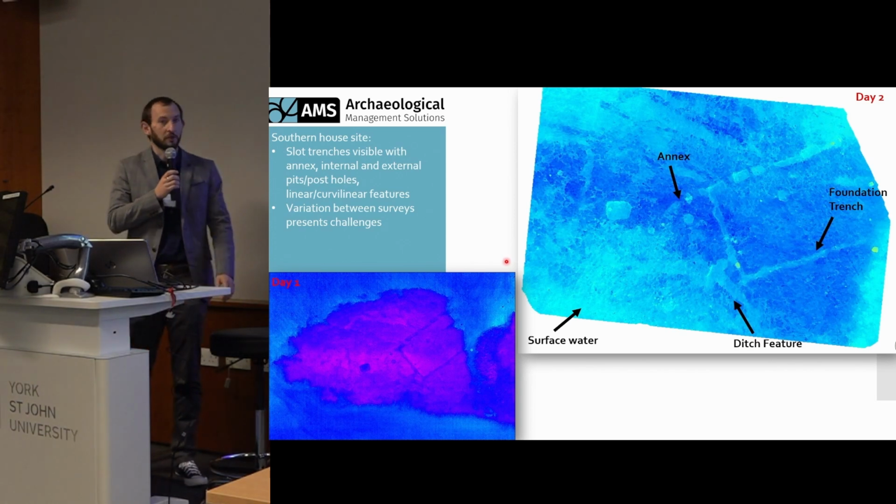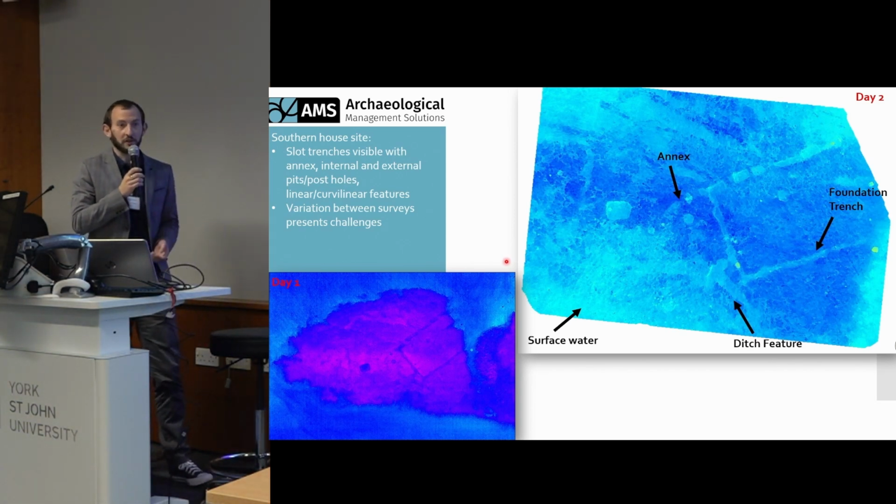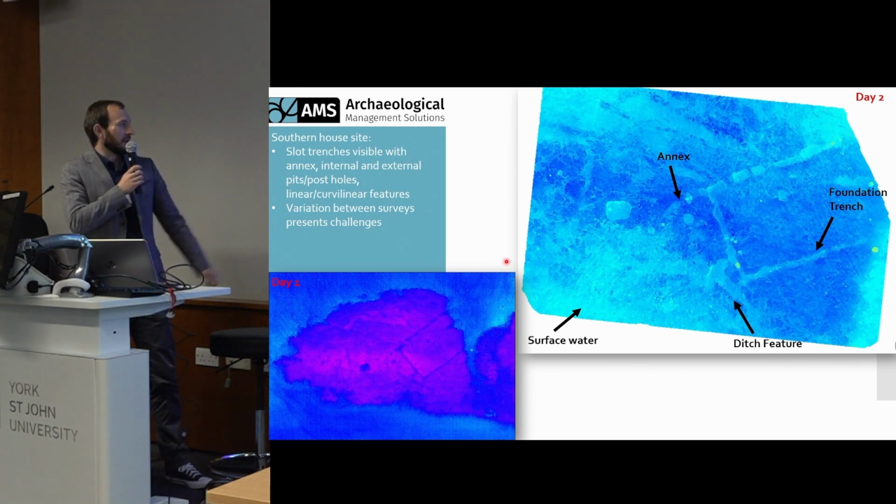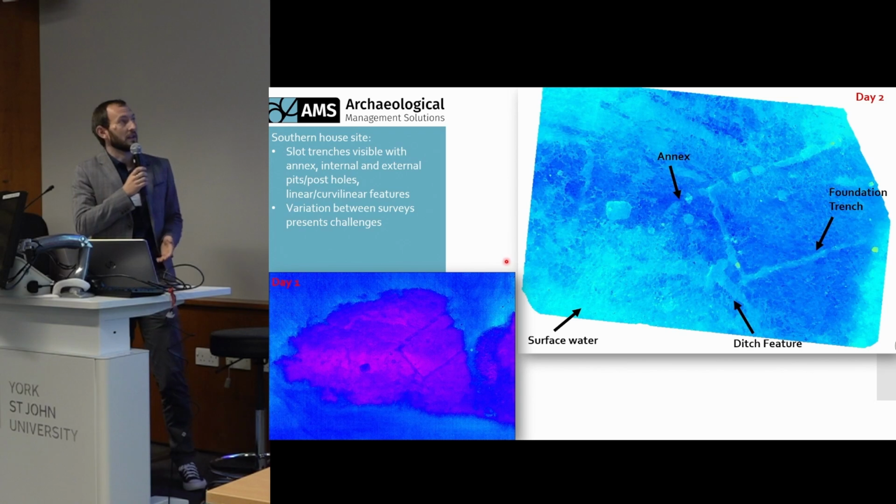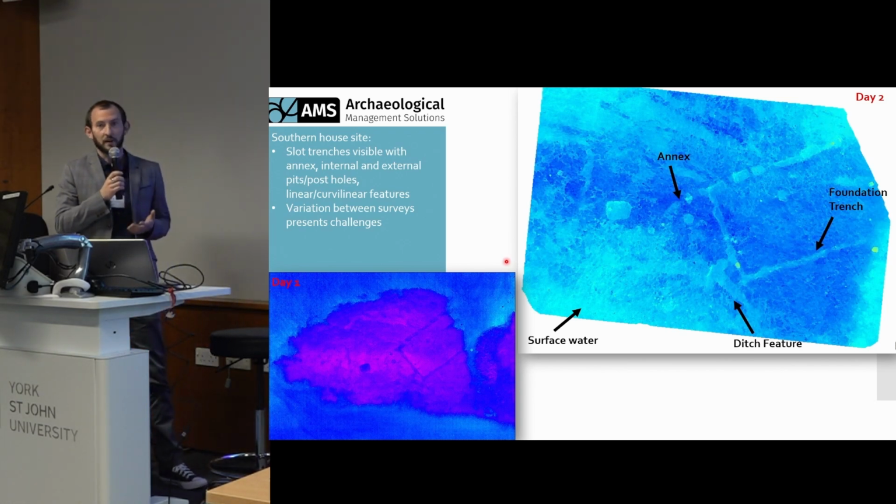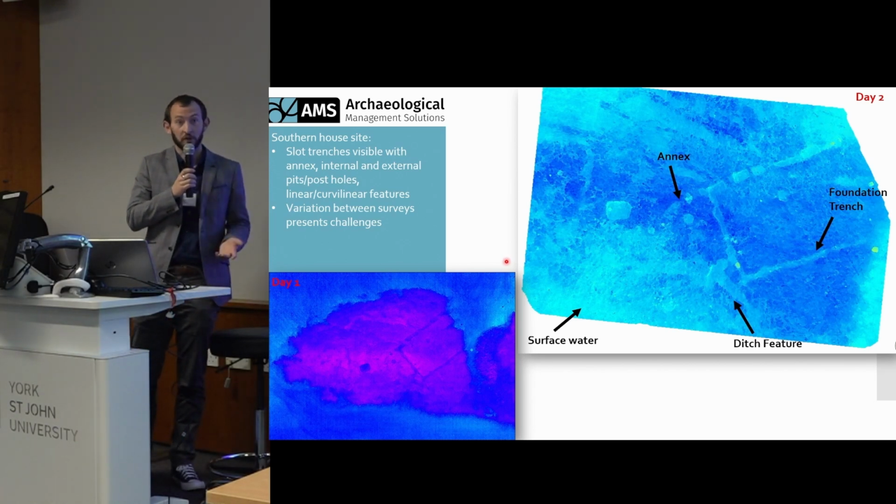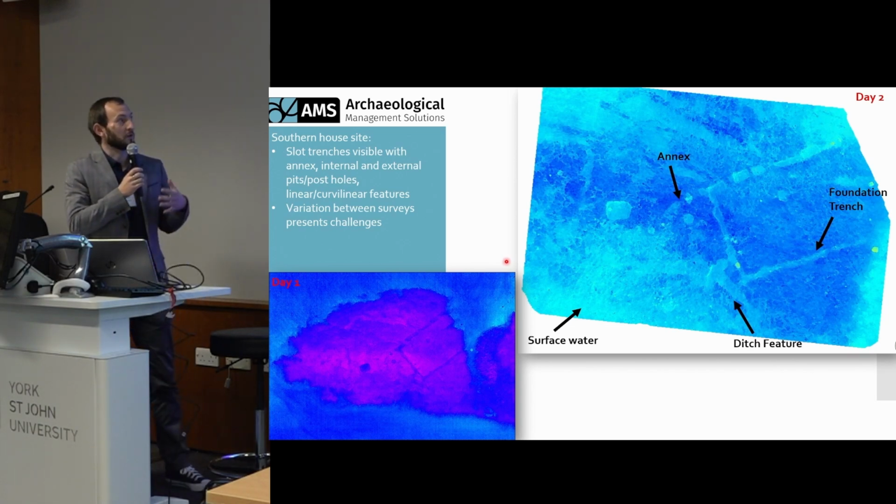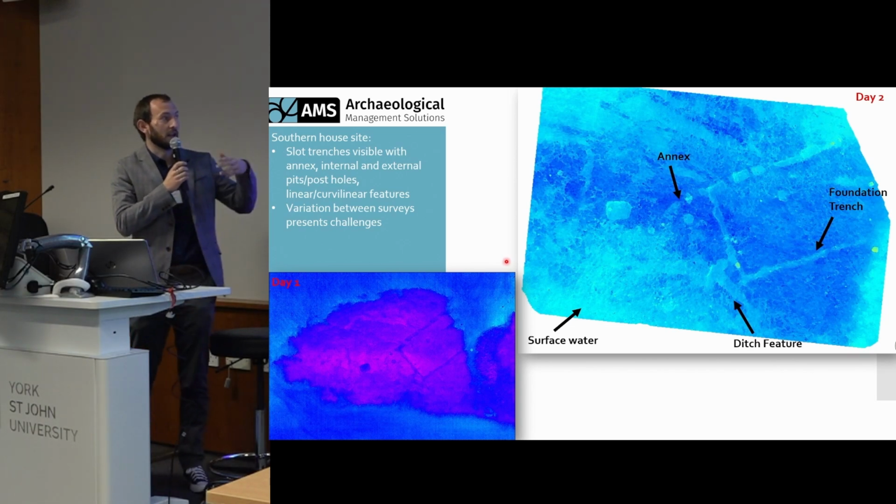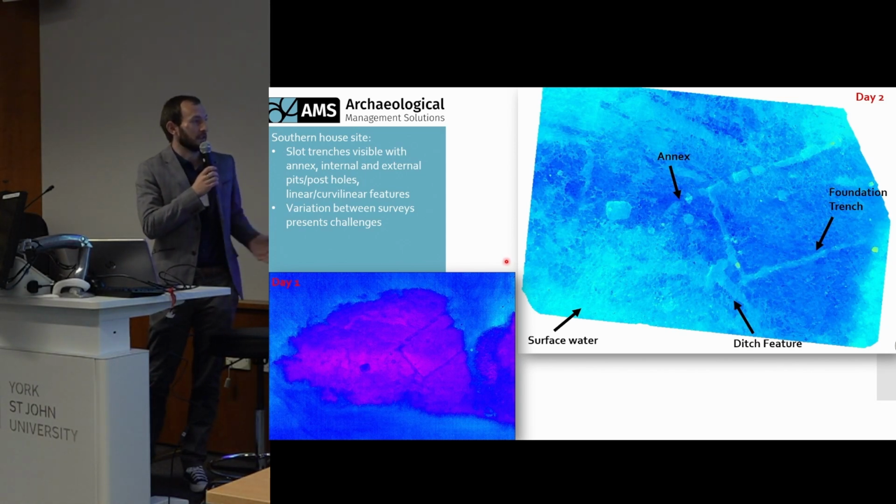So this is the result of a thermal survey, which was carried out almost 2 years ago to the day. The bottom image here on the left-hand side is a still image, whereas the top right image is an orthophoto. These were carried out over the space of 2 days. And as you can see, the slot trenches of the structures are extremely visible in the thermal data, but also a number of other features such as an annex and some pit features, as well as a curvilinear.